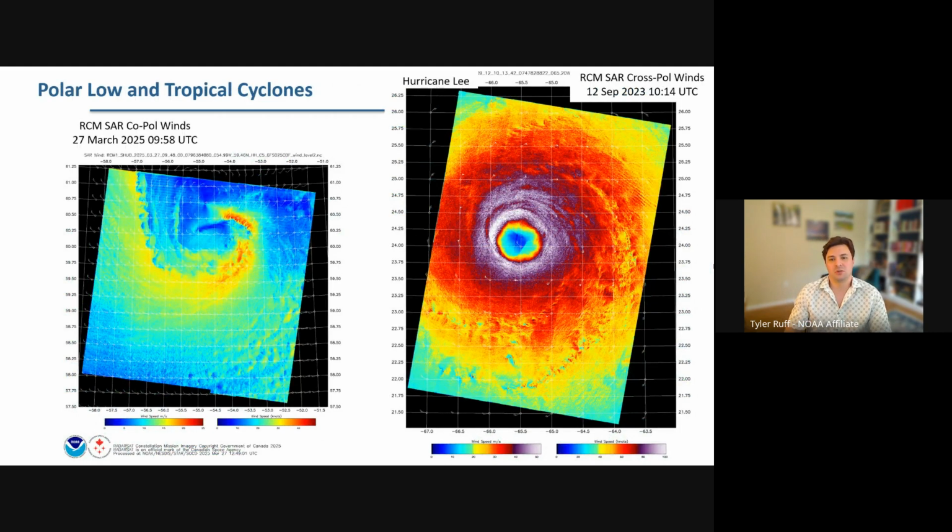So pivoting more towards the high wind regime. What I'm showing here on the left is a typical polar low, or mid-latitude or polar low. We see winds up to maybe a maximum of 50 knots, but that's about as far as our regular winds algorithm will be accurate. But on the right, obviously, is a different situation. This is a SAR image of Hurricane Lee back in September of 2023, where we see winds up to 100 knots and even more.